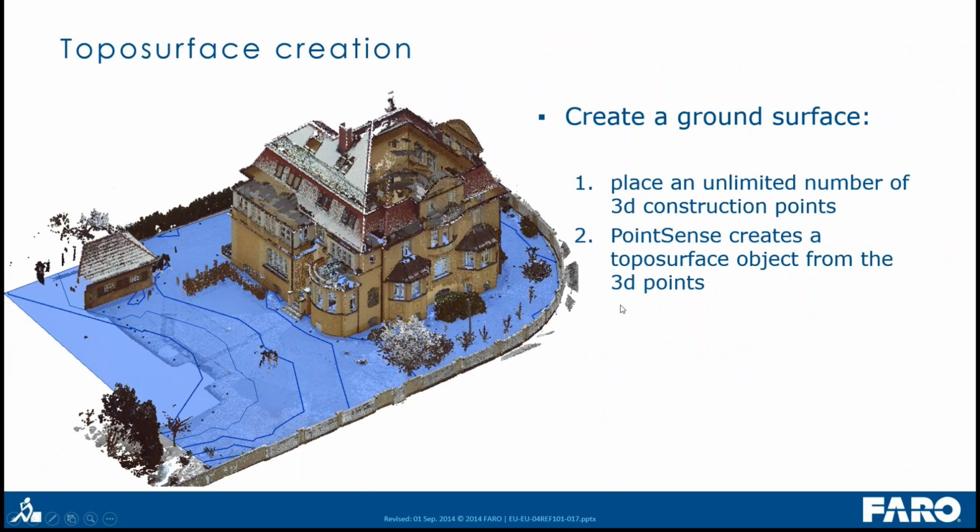What we have now is a Toposurface creation. So you know that in Revit you have the Toposurface tool, and with the Toposurface tool you can define some points, and you have to define a height for each point, and this is a highly manual process. Another option is to import a list of points as an ASCII file, and so you need to create such a list to get the topo surface.